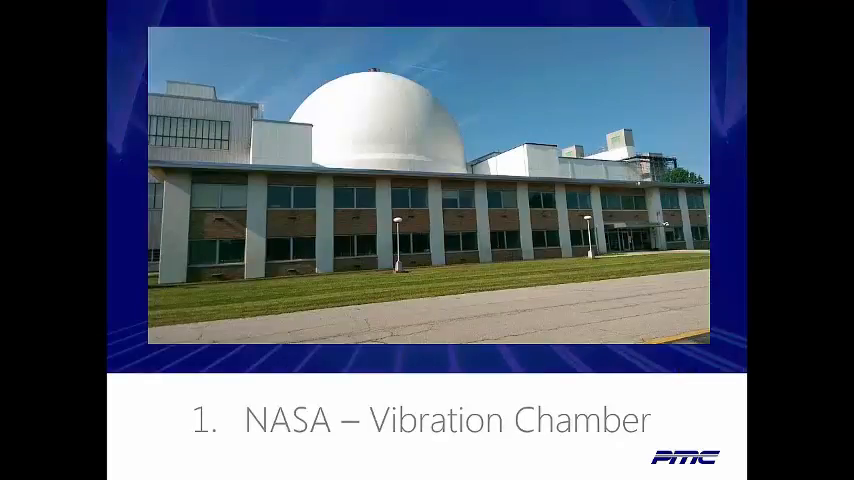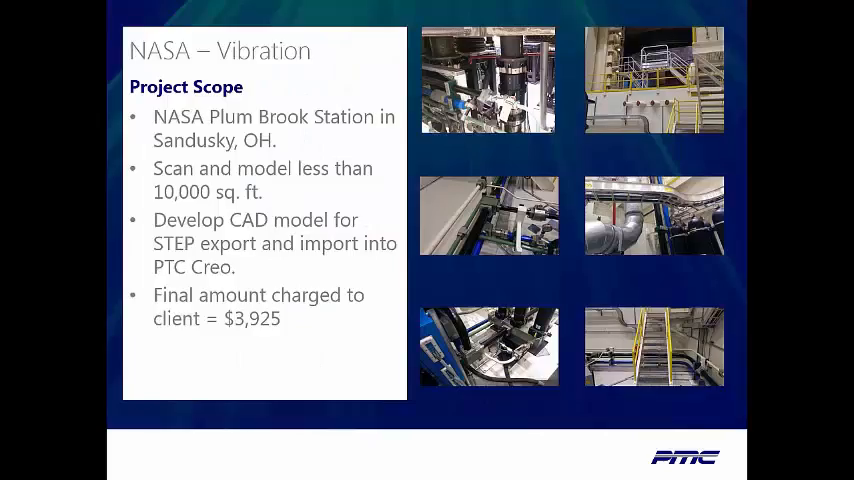We're just going to jump right into the first project today, which is a vibration chamber at the NASA Space Flight Facility down in Ohio. Very, very interesting facility, a lot of history to it. The overall scope was to scan really less than 10,000 square feet of a pit. The pit essentially has a large isolation table, or vibration table, in the middle of it. That table, they place actual rocket components on and simulate re-entry by shaking them.